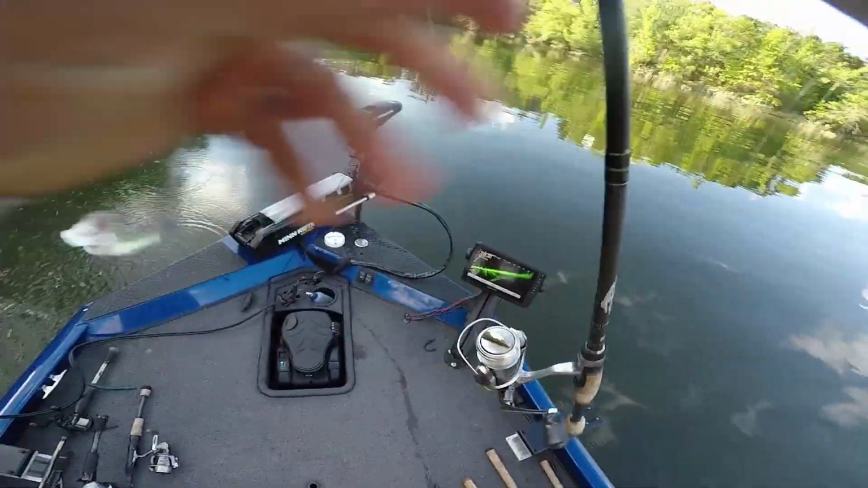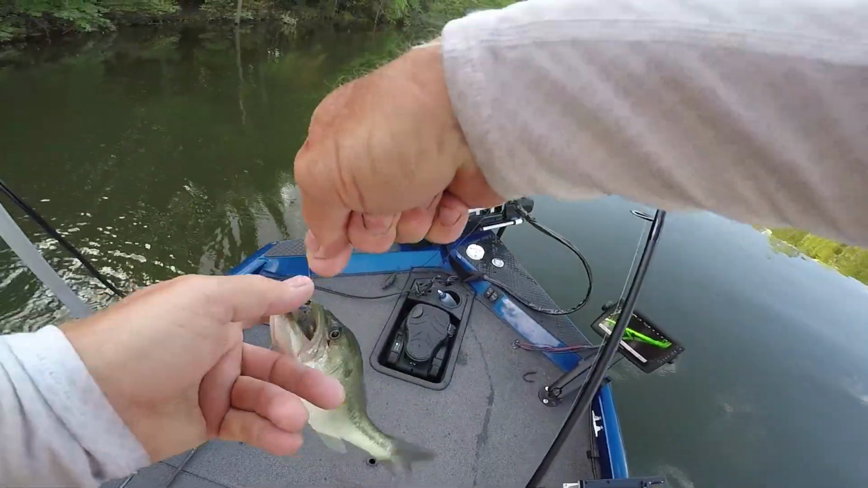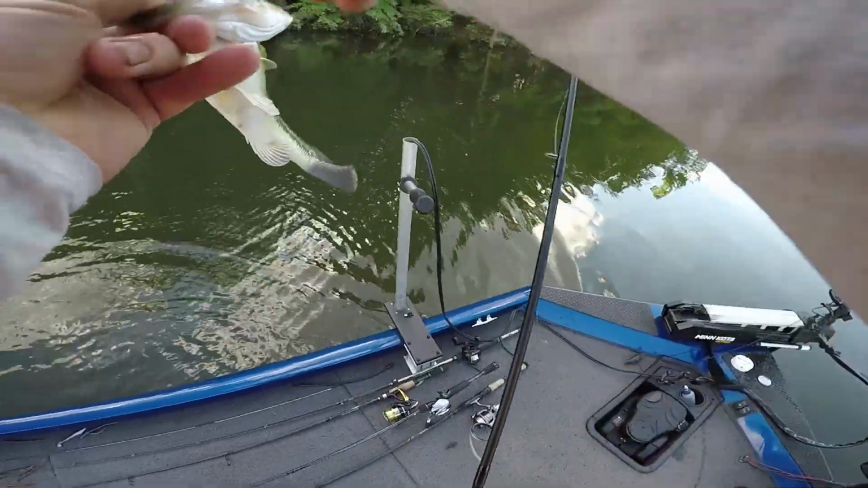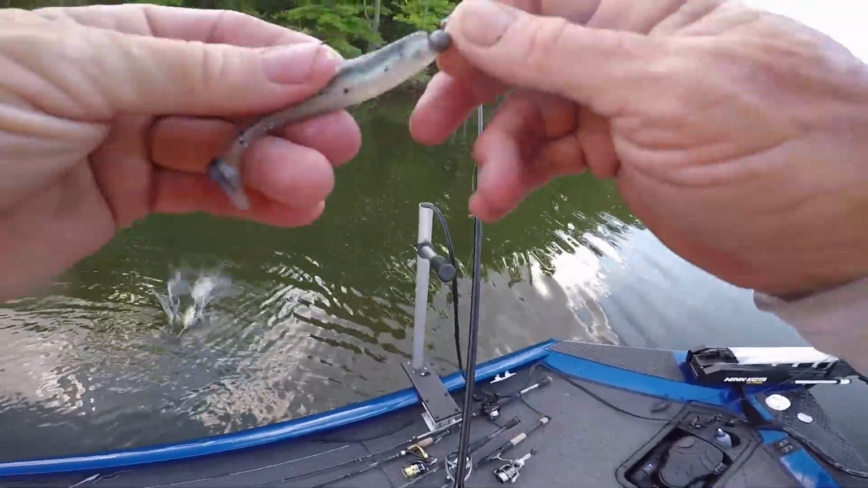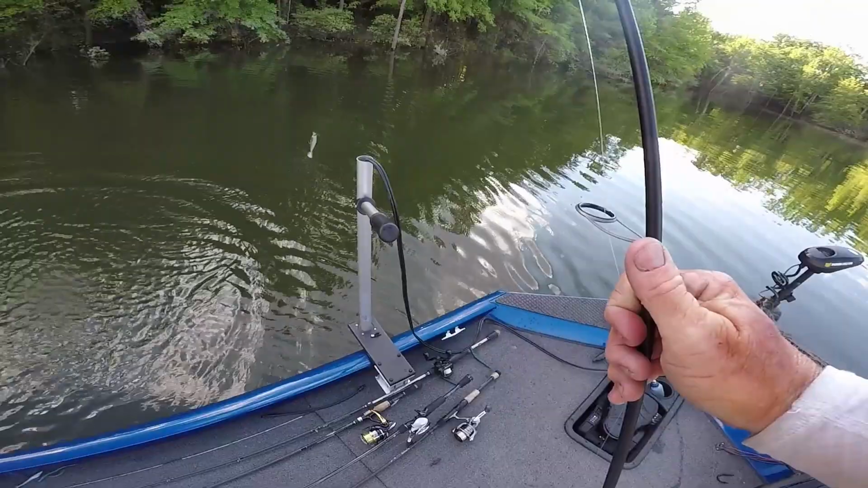Well, guys, we're not catching monsters. I had one nice one, but we're having fun. Mason and I put on Kerr Lake today. We're getting a lot of bites, and we're catching some fish. That's the main thing. He's a baby. Go home to Mama. Tell her to make her mad and come bite me.